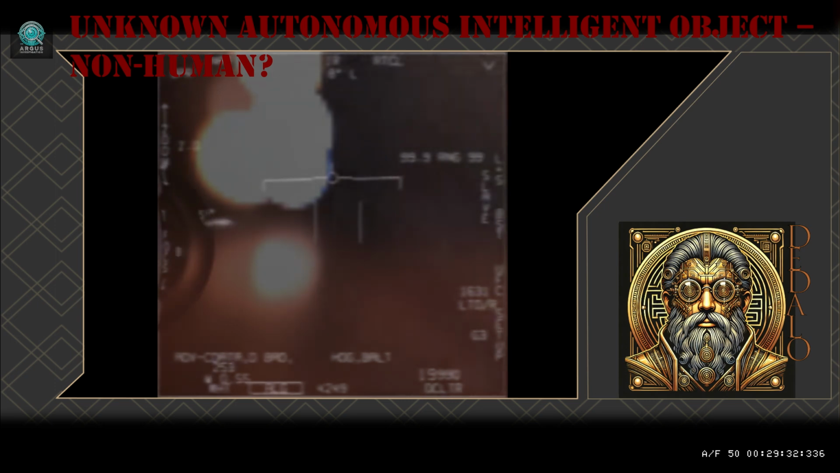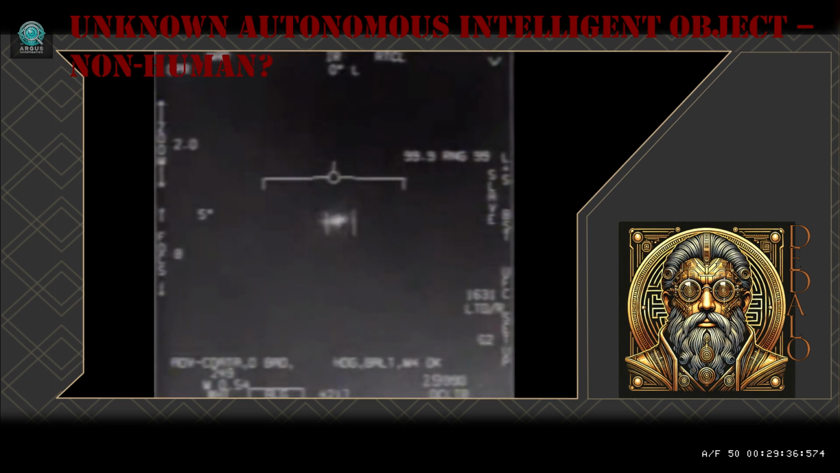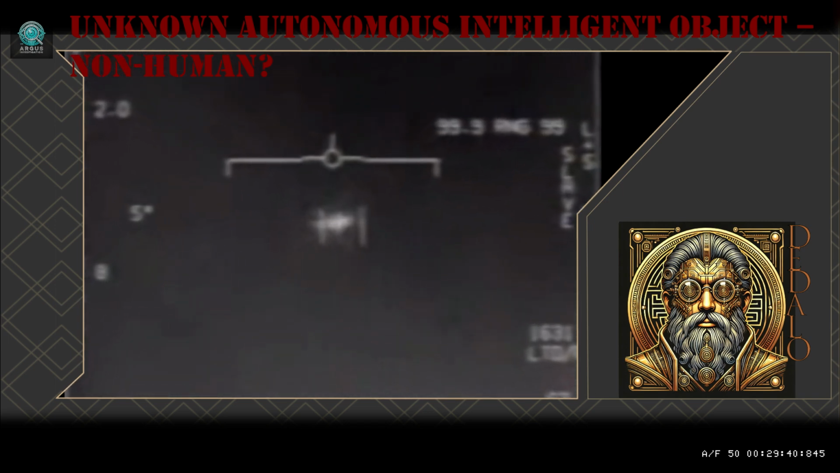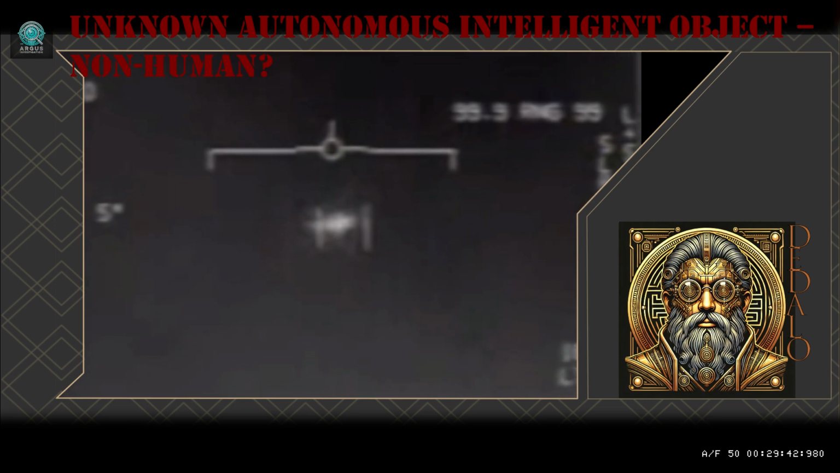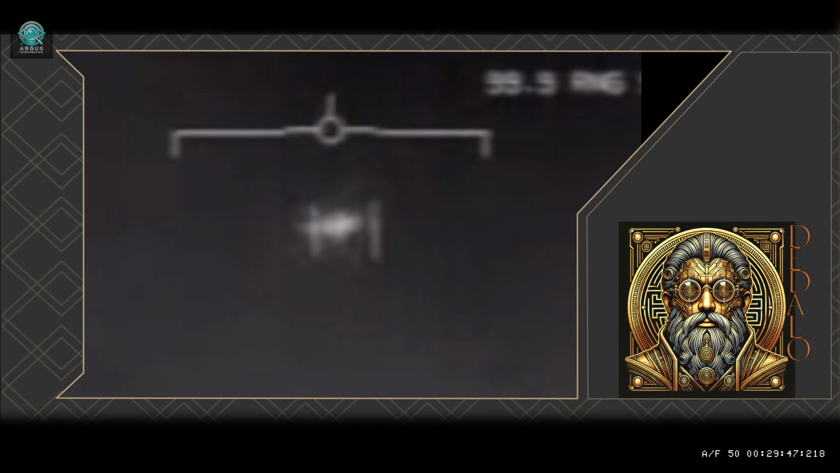If it is extraterrestrial life, is the invisibility a limitation or intentional? And what if the object itself is a form of unknown life?